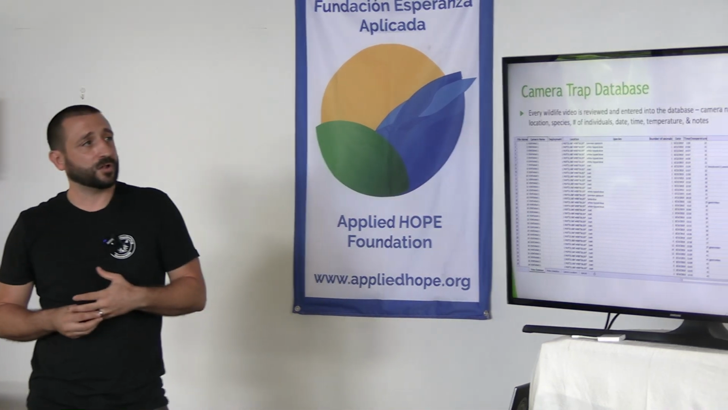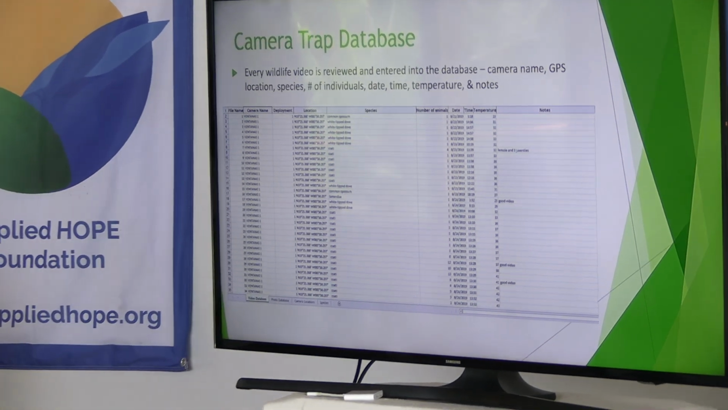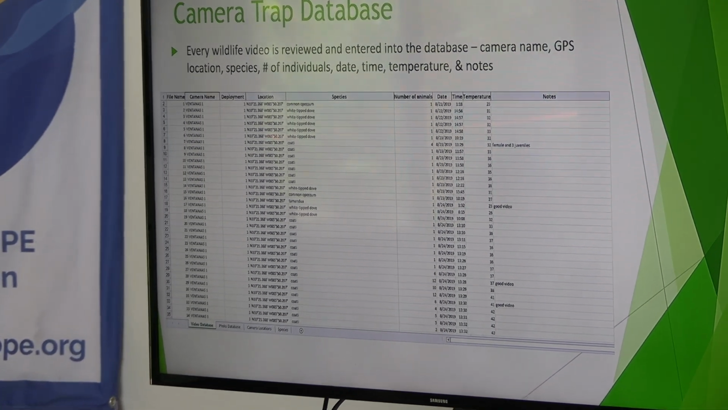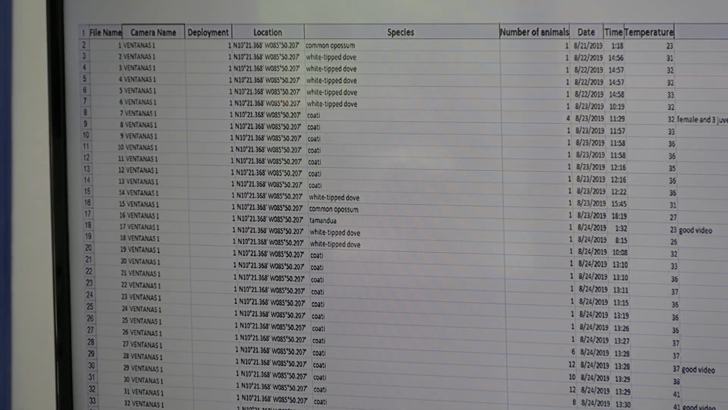Okay, so when I get all of these videos for these different projects, I enter them into a camera trap database, which is just an Excel file. But for each video, I look at every single one of them, and I give the file a name, a number, and then the camera has a name, I put that in, then the GPS location, the species, the number of individuals, the date, the time, the temperature, and then any notes of any kind of particularly amazing animal behavior that's going on.